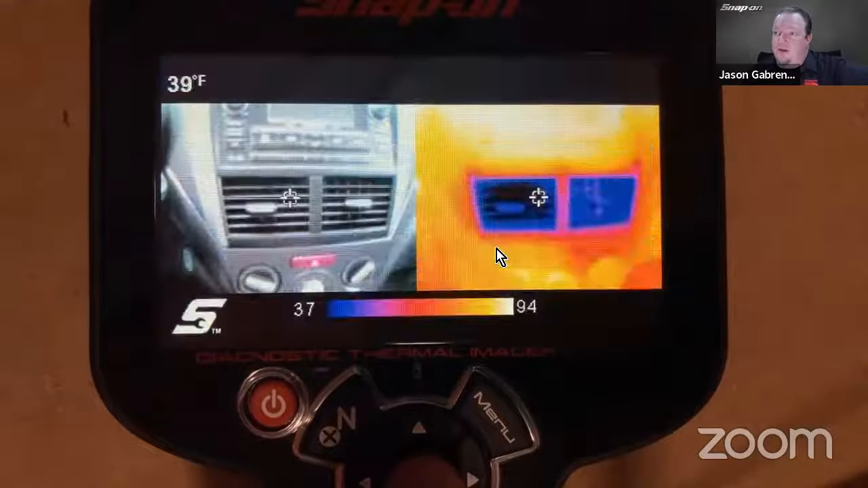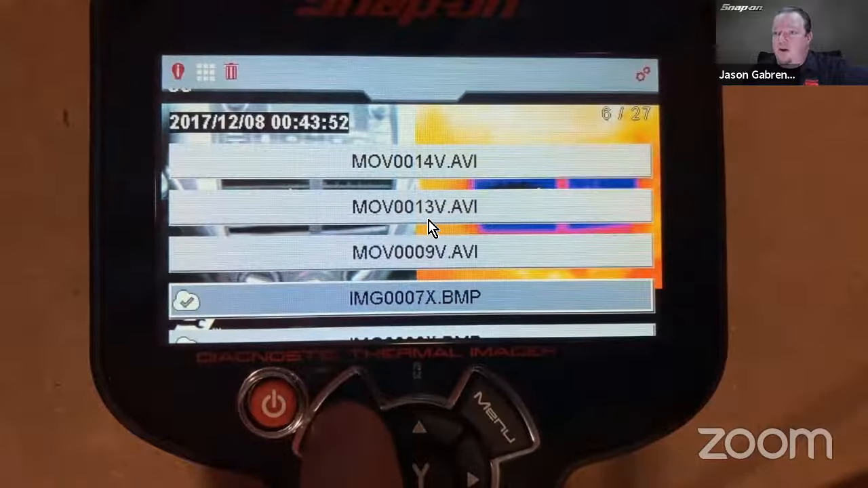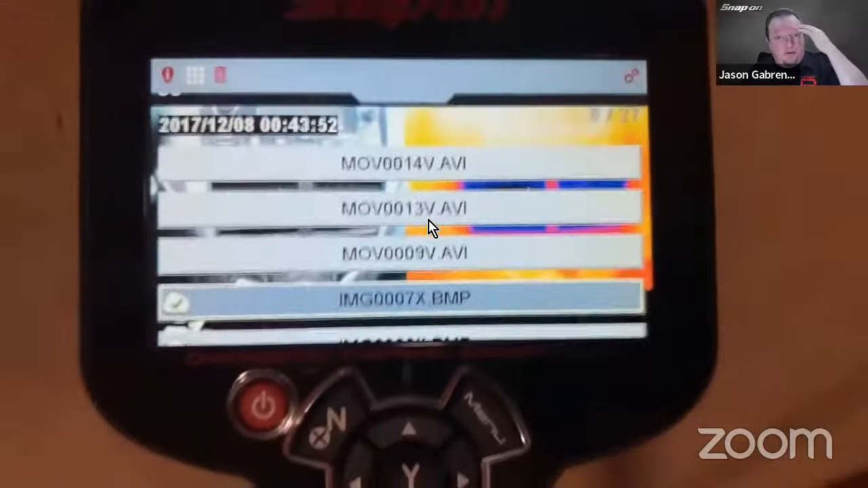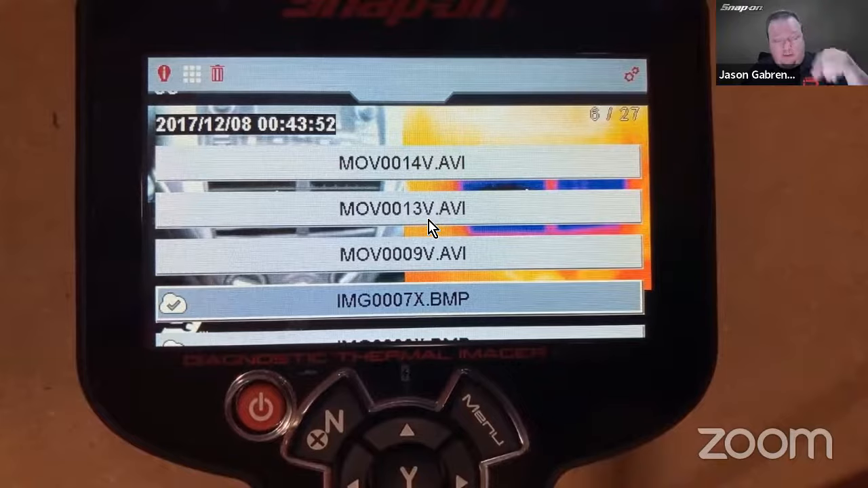Pictures. There's one for AC, side to side, checking the AC. So you can store all those. You can get them off the tool by a USB cord that'll attach in the top, the same thing you charge it with. You can hook it up to your computer and dump them off through Windows Explorer. Or, as I said, they'll upload the picture files anyways. We'll upload to Snap-on Cloud.